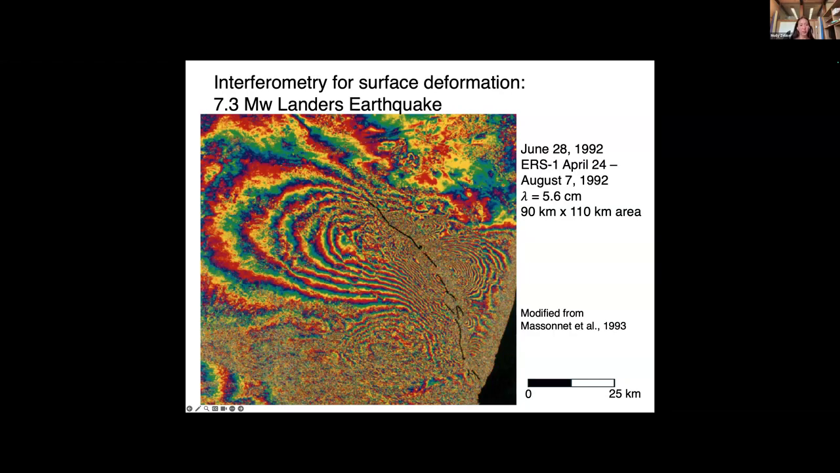And then all of these colorful fringes, which go from red to yellow to green to blue back to red, emanate away from the fault trace on either side. So here, one fringe is from red all the way back to red, and that represents about 2.8 centimeters of displacement along the radar's line of sight for this wavelength. So ERS was a C-band radar, so we have a radar wavelength of about 5.6 centimeters.